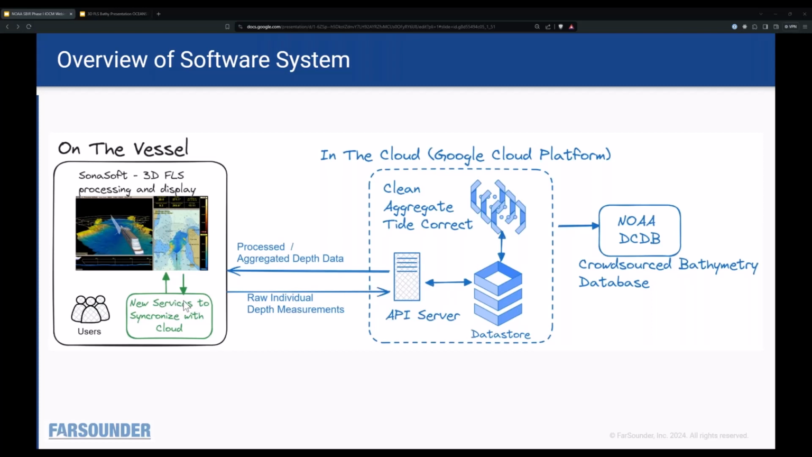And then the services on the user's system say, hey, is there new data available? And it gets it from that server. There's also these same type of cloud functions that take that data, package it up, and send it to the DCDB. Right now, this is working with the multi-beam, with the single beam data. It's going to be working with a downsampled grid of our 3D FLS data too, but it's just going to a different endpoint, still publicly available. So that's what we put in place, and sort of the way that the system looks on a very high level, simplified overview.